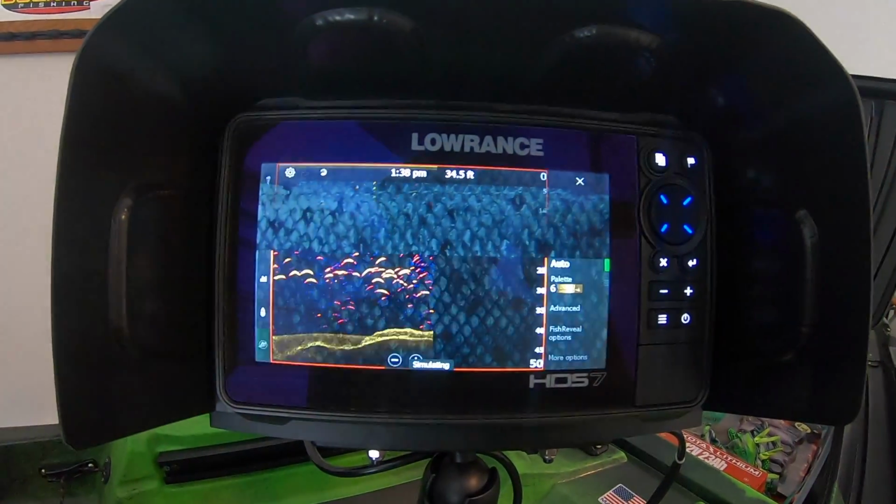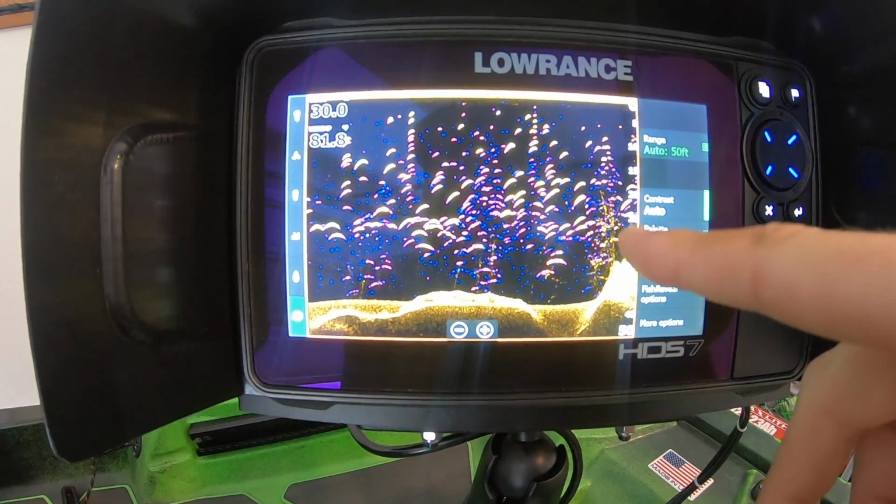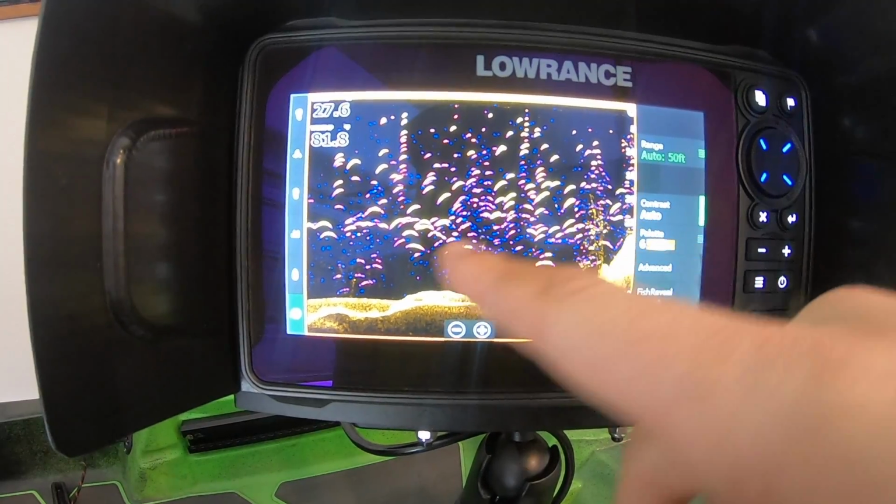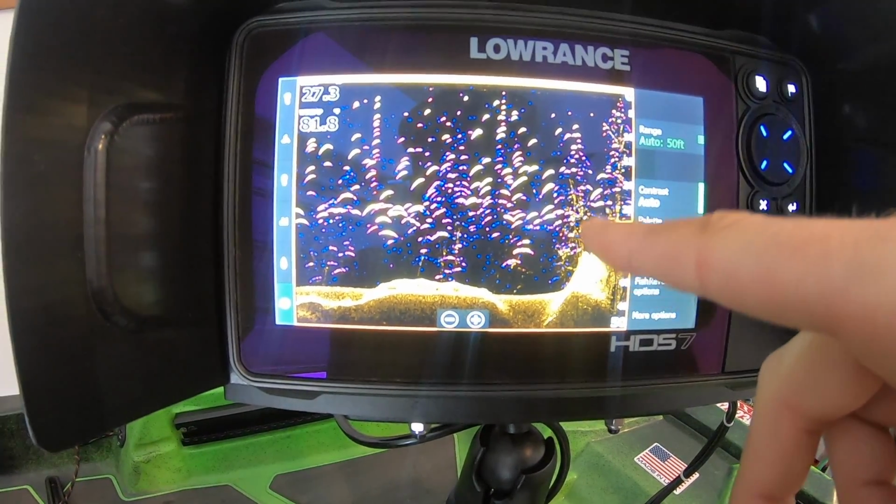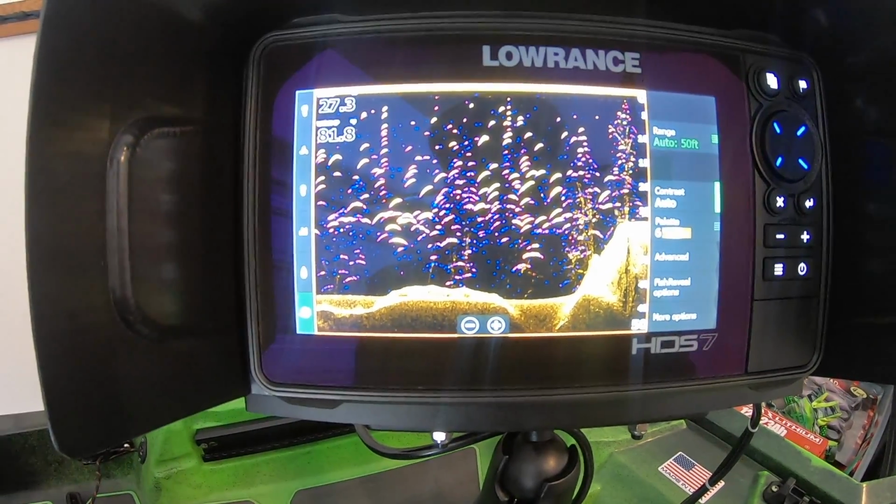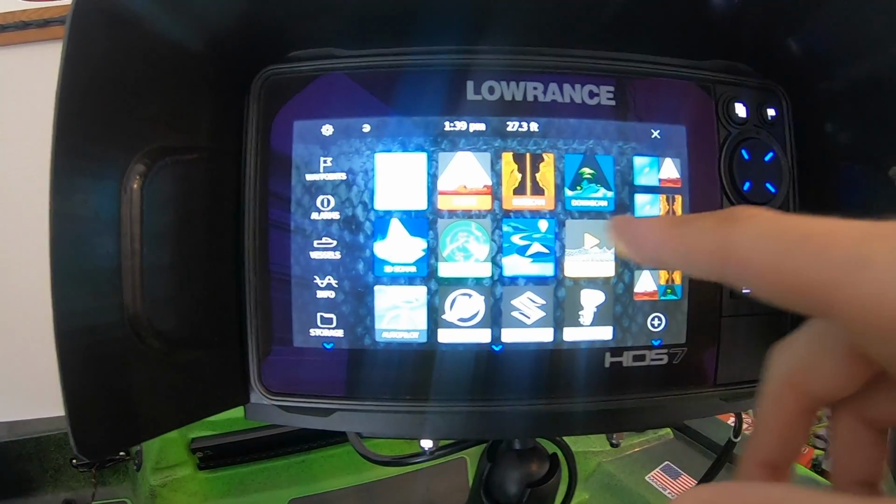So let's go to down scan. I really like down scan just because it shows you the fish reveal feature, and it just pops the fish out a little bit. And then the trees and everything, there's a lot of nice imaging on the down scan. I mostly run down scan and maps at once.